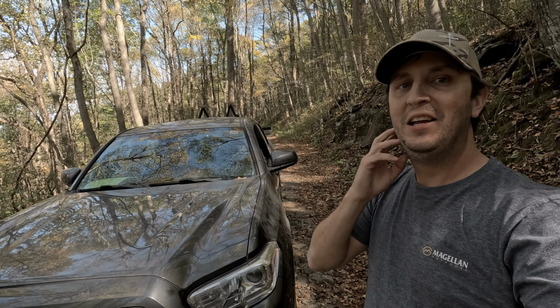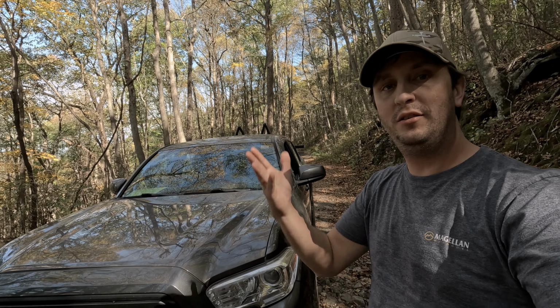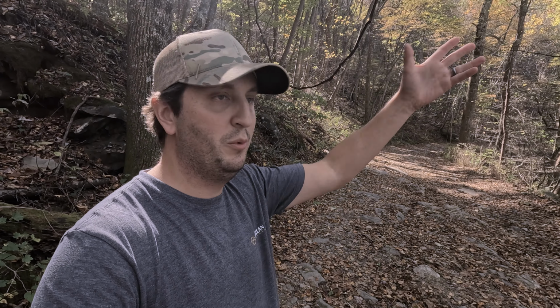So I had to stop for a minute. I'm out here scouting this section of road that I think comes out somewhere over there, but honestly I have no idea, so I'm trying to figure that one out. But I figured I would mention these rocks right here. I'm going over these rocks and they are almost impassable, and this road does not look like it's been traveled very much. So I'm trying to make it over these rocks and come out somewhere over there. So we'll see if we make it.